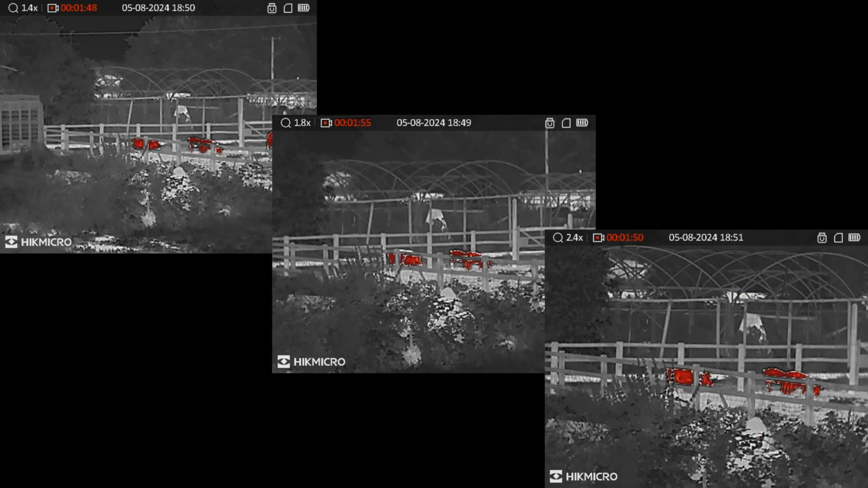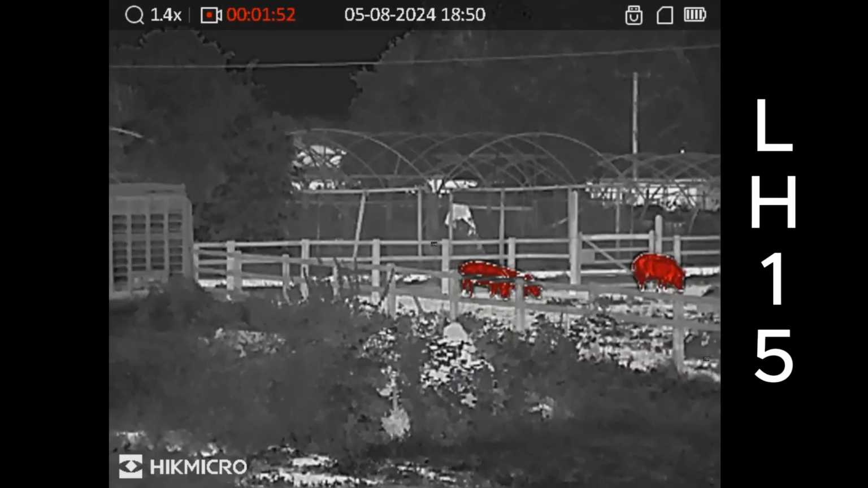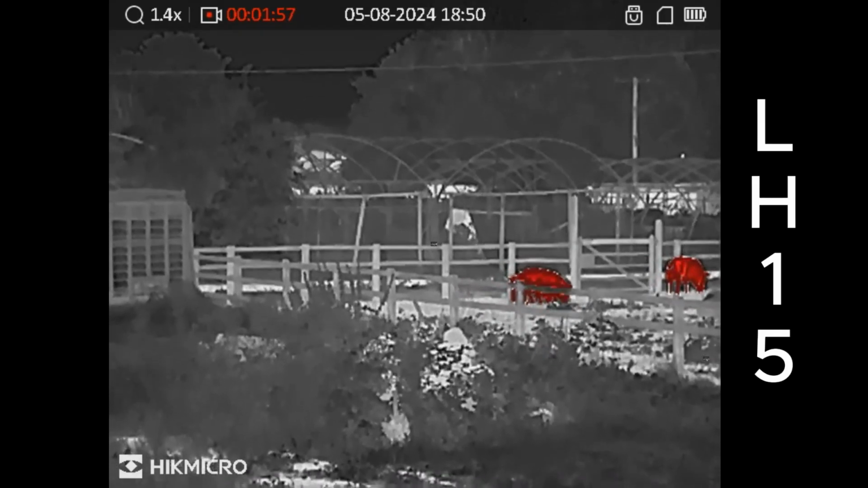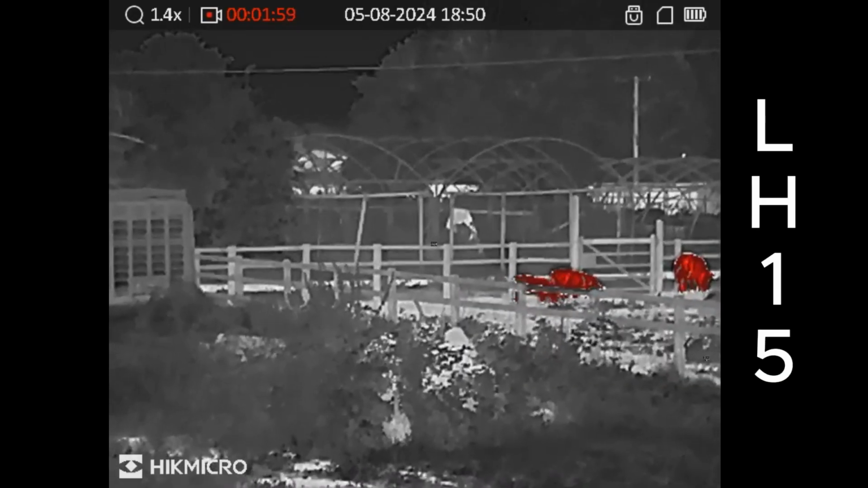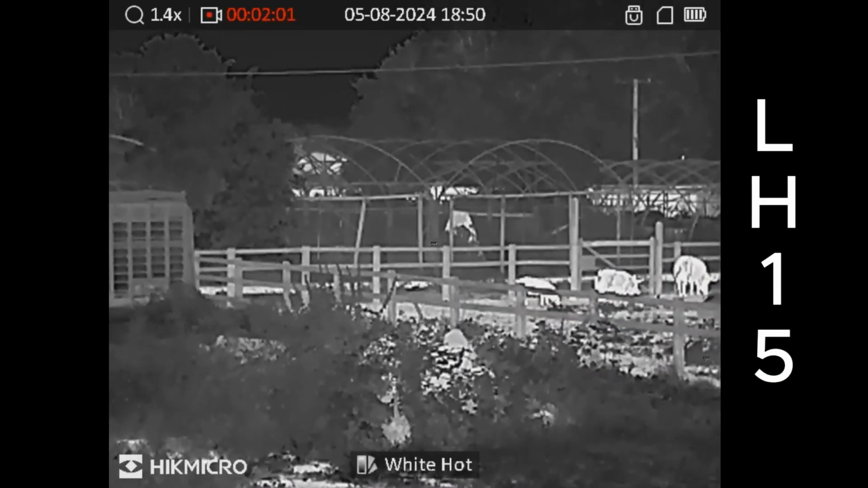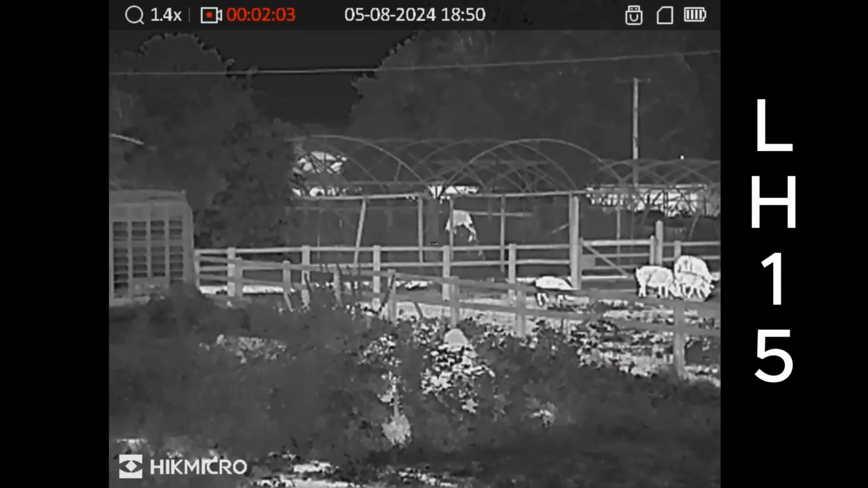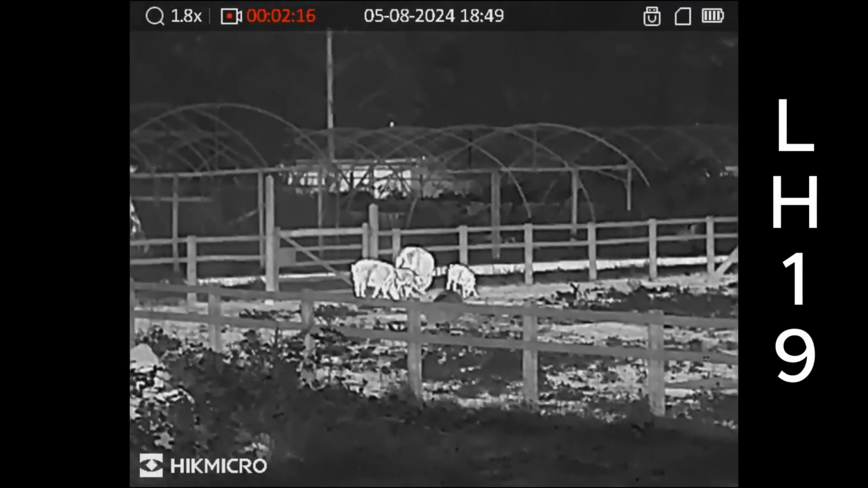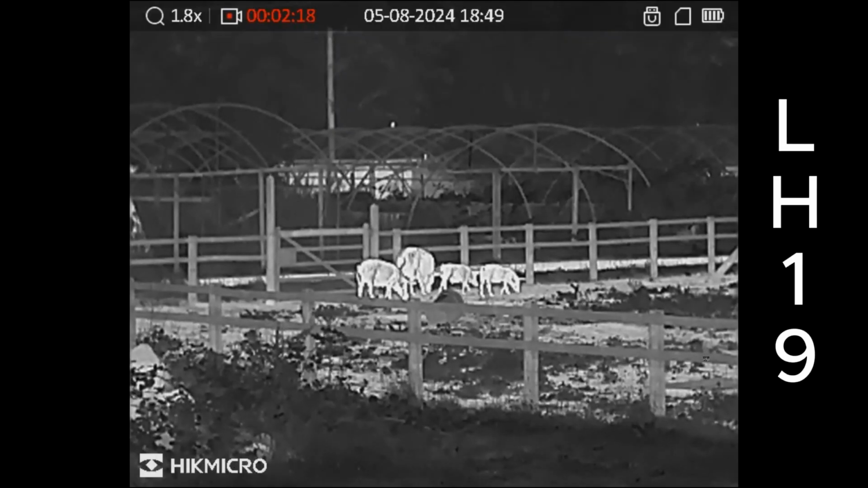So I'm going to switch across now to main screen on the LH15 and we can have a look at the quality of that. So a lovely wide view. These pigs are 40 yards away, so we're going to have a look at them a little bit closer. So switched across to the white hot. All of the HIKMICRO products currently have 4 color options: black hot, white hot, red hot and fusion.